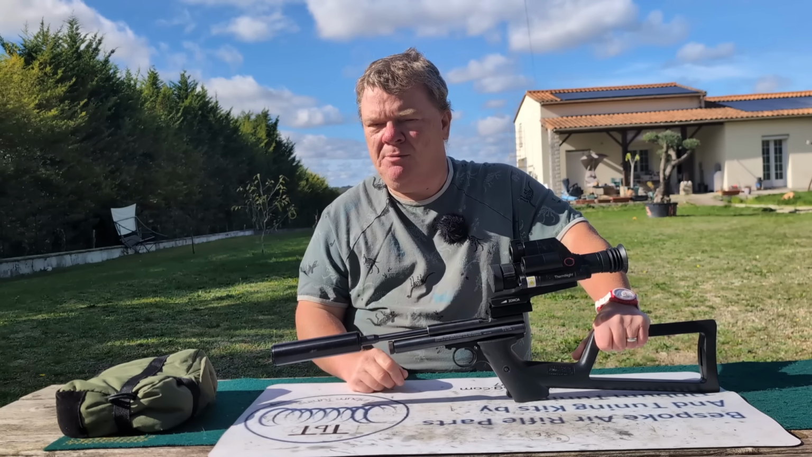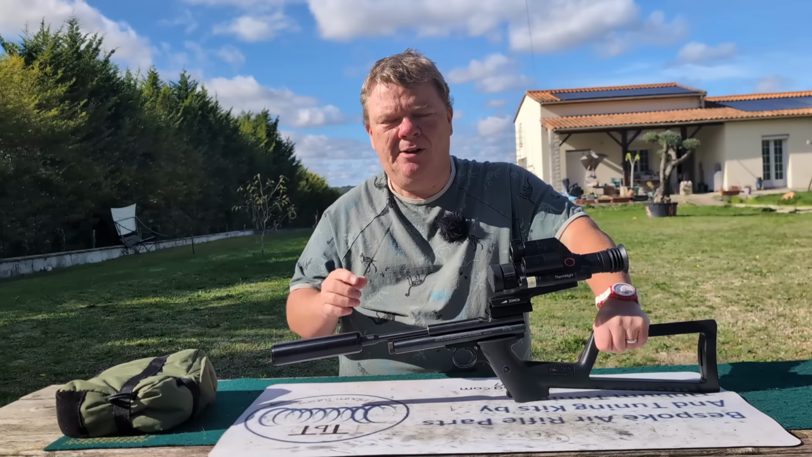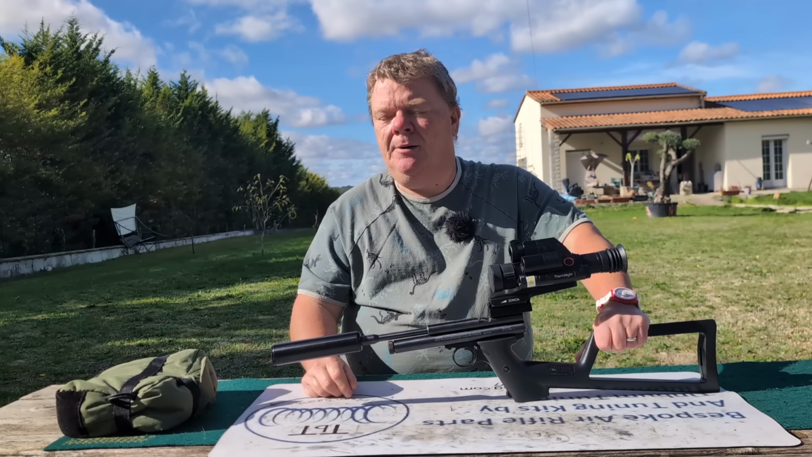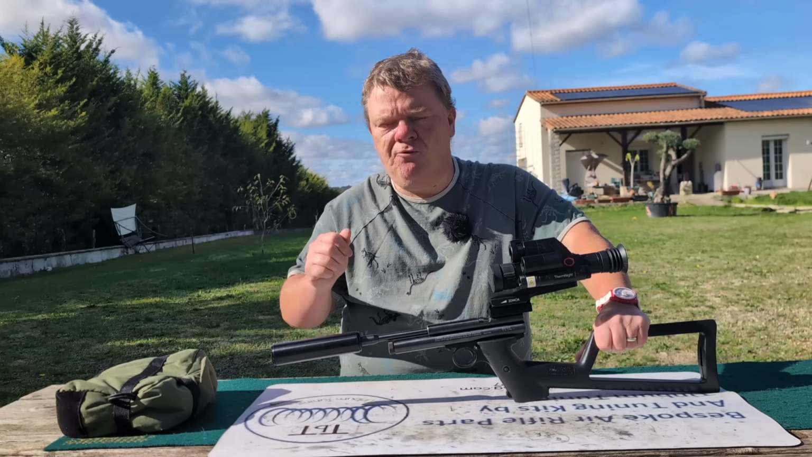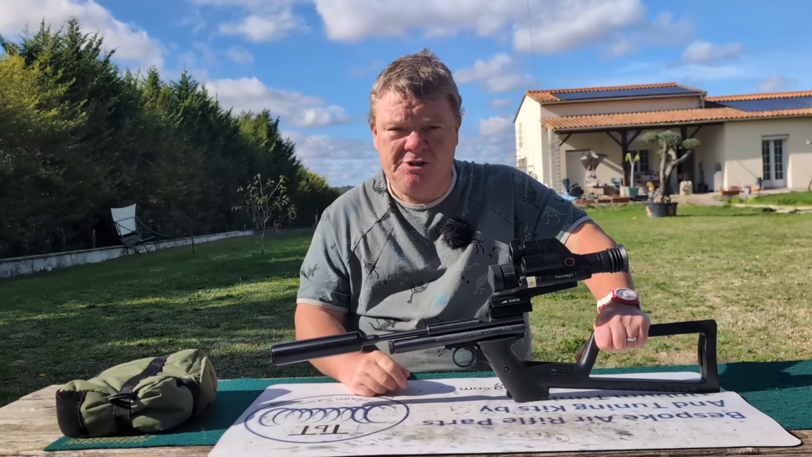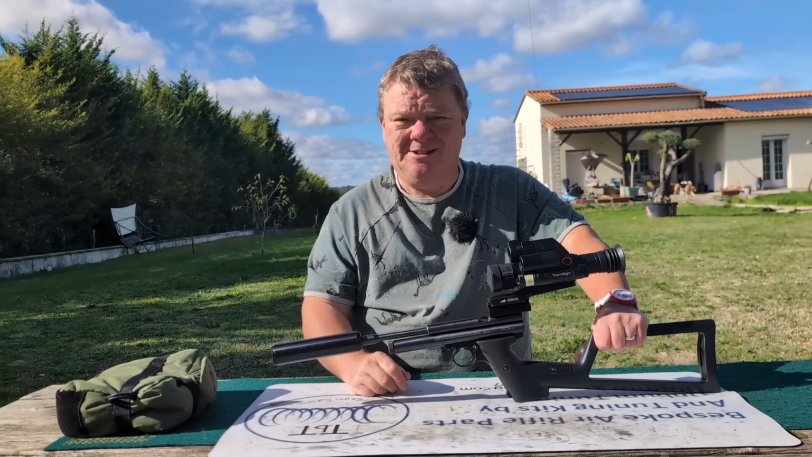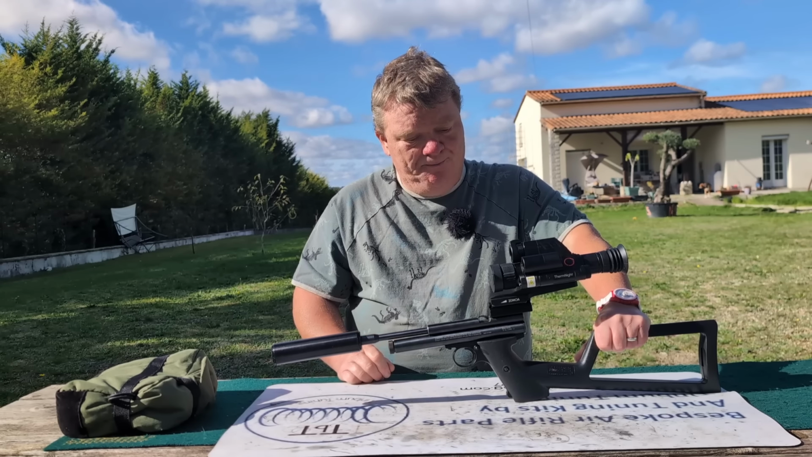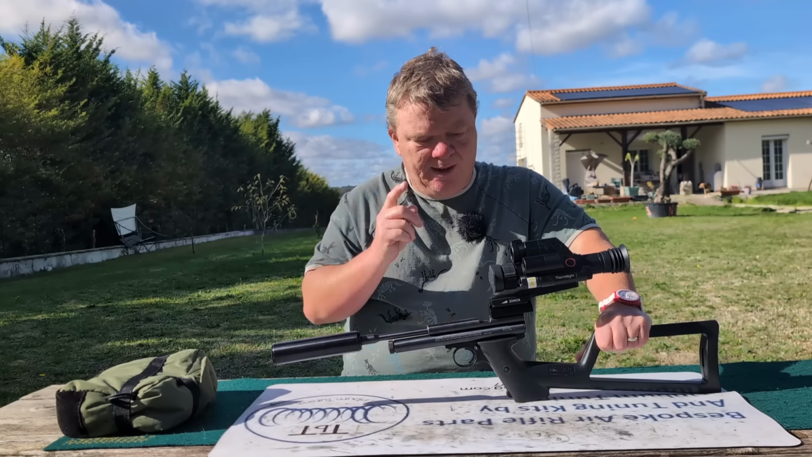Very, very reasonably priced. I'm not sure about in the UK, but here they're €375. Regulated, .177 or .22. The .22 produces 28 joules, by the way, which is quite exceptional for such a small thing. It comes with a moderator and the scope.